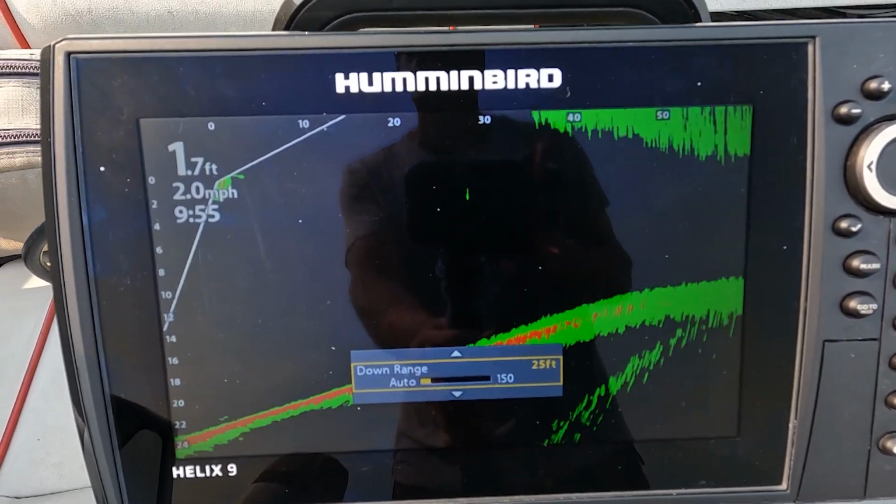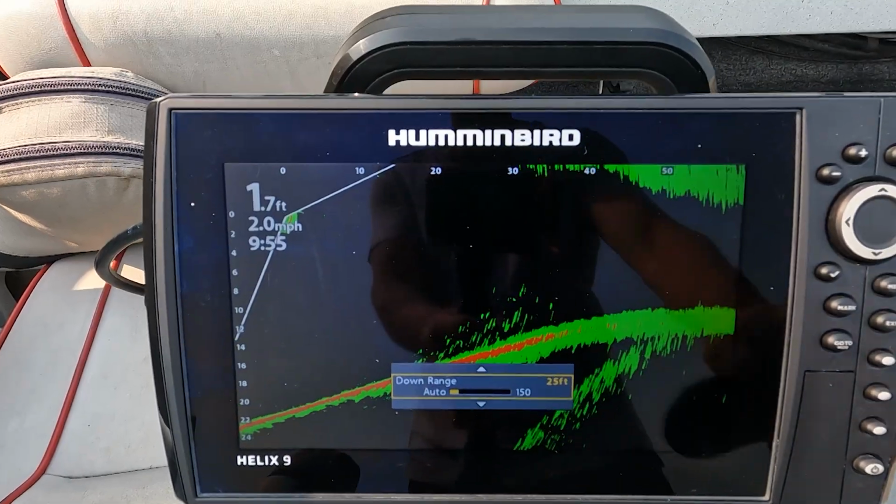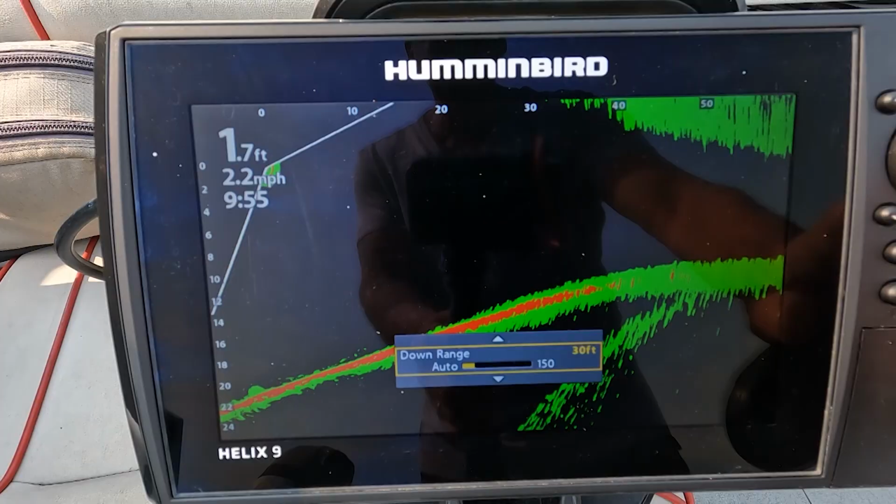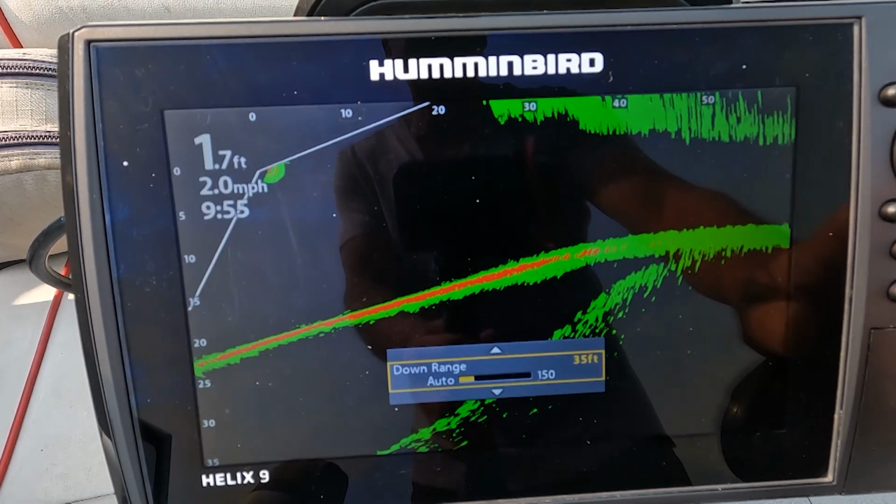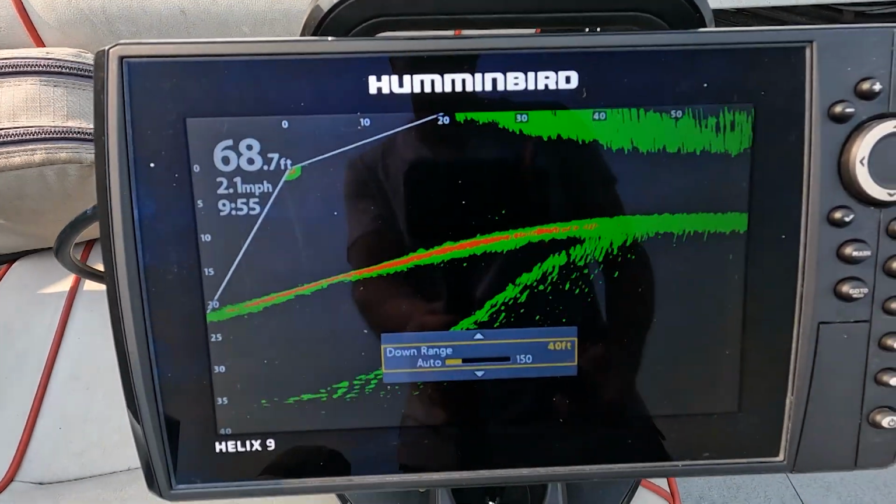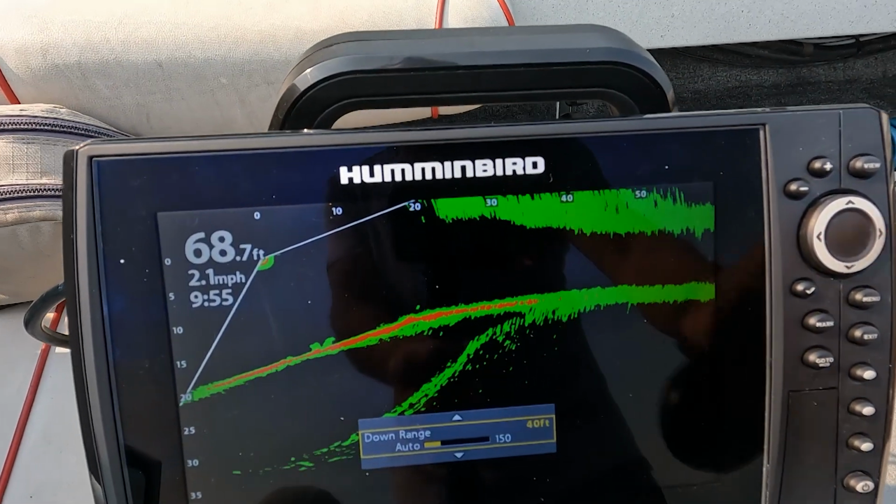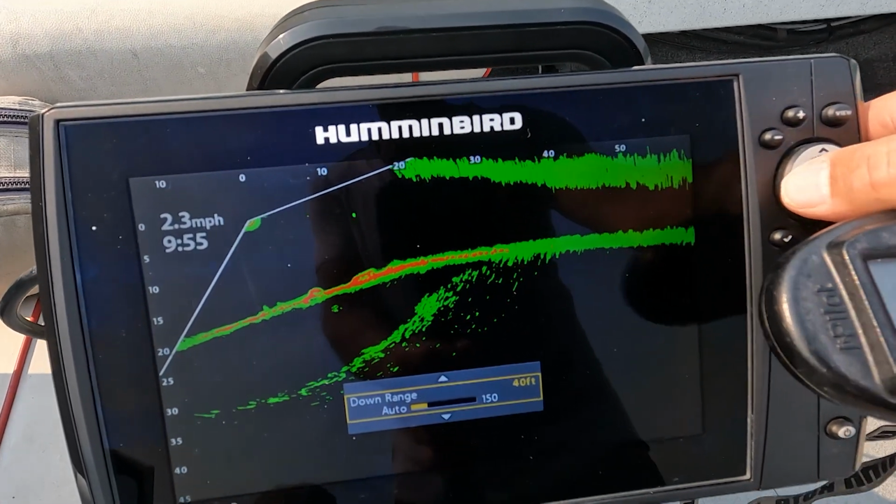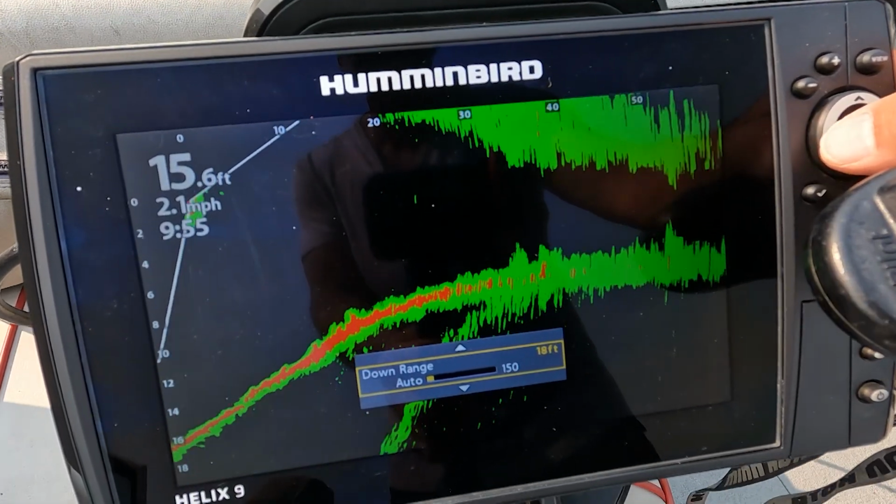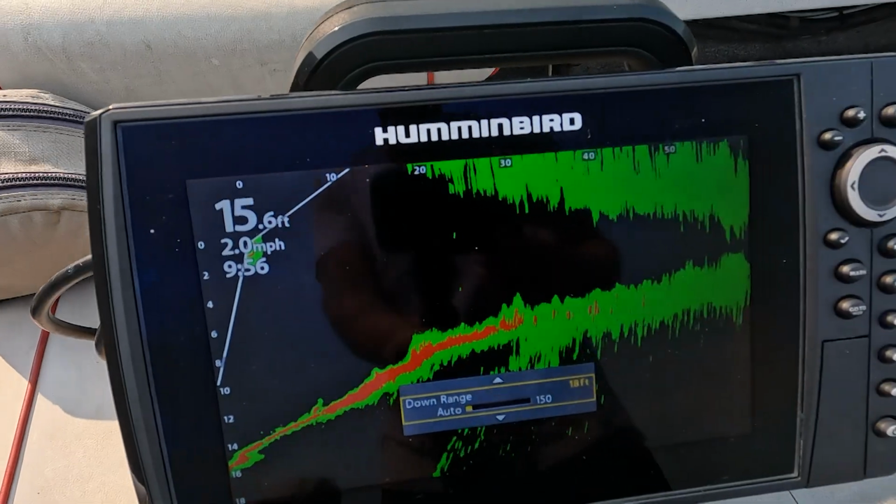And just keep modifying your downrange only, so you keep in tune with the bottom. If you go way, way too far, it really dampens it. If you put it on auto, that's the kind of picture you get, and I don't like that. You don't get an idea what's going on. I like to always see what kind of range I'm in. So keep the depth consistent to the bottom, and there's a bunch of fish in here feeding in shallow water. So that's great.